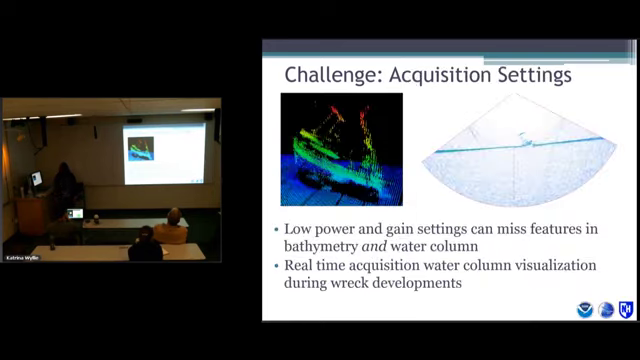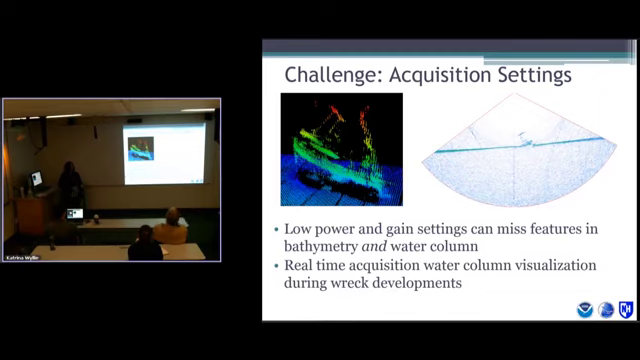My last challenge slide is acquisition settings. As we saw from the Hassler data, settings are important. If you turn your power and gain down, not only can you miss the feature in your bathymetry, but you can also miss it in your water column. So if you're running around with low power and gain, you might miss a feature that's there that you don't know to go back and collect more data over it to begin with, right?